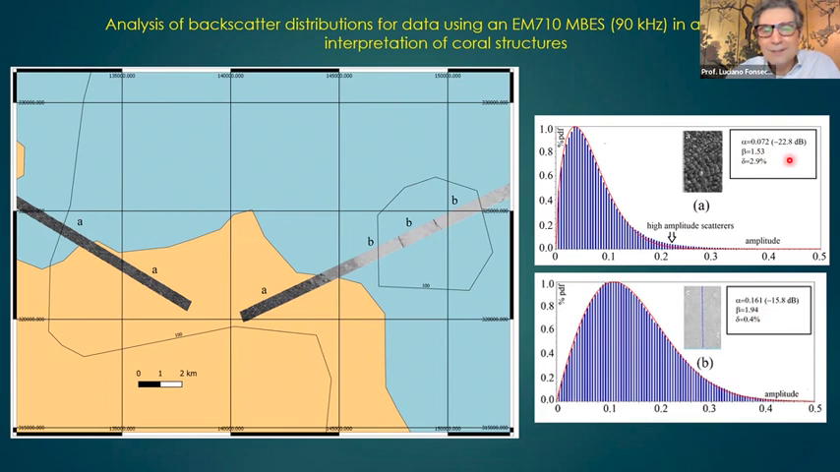And then, if I calculate the delta parameter, just the difference between the adjusted PDF and the histogram at the high amplitude values here, I get 2.9%. In here, 0.4. So in this case, the high amplitude scatters are related to the presence of coral.